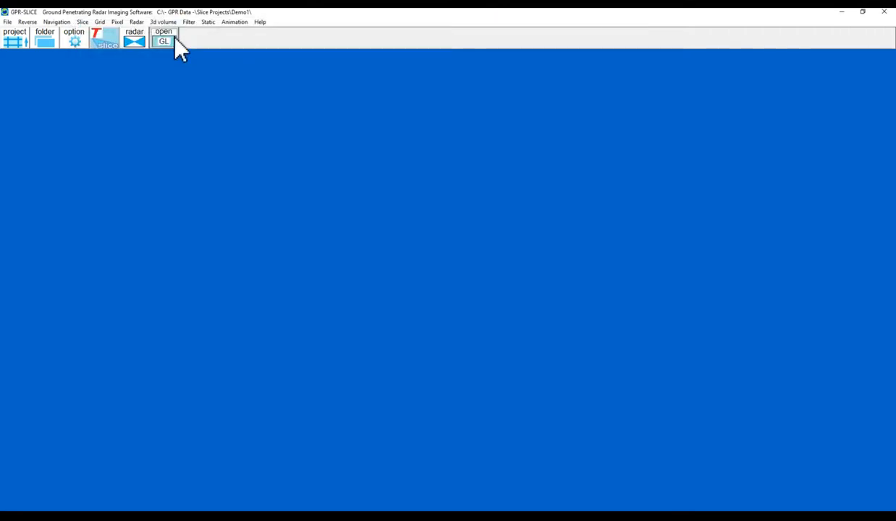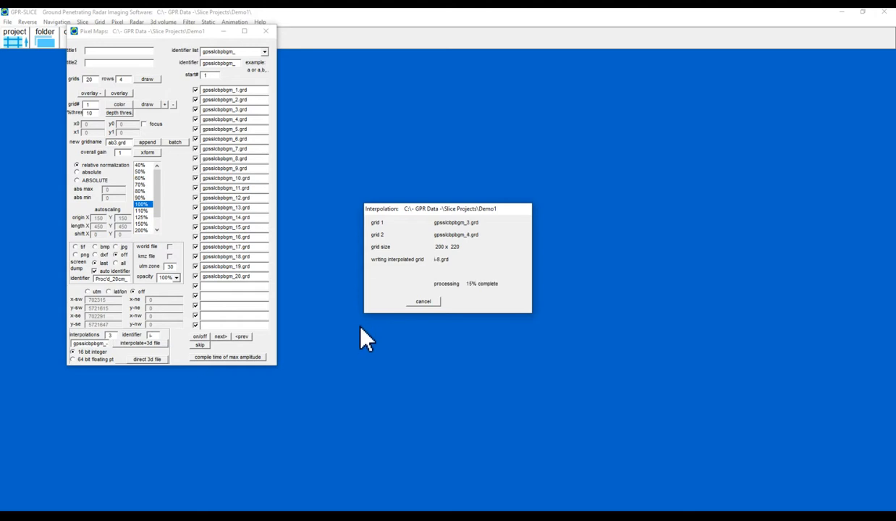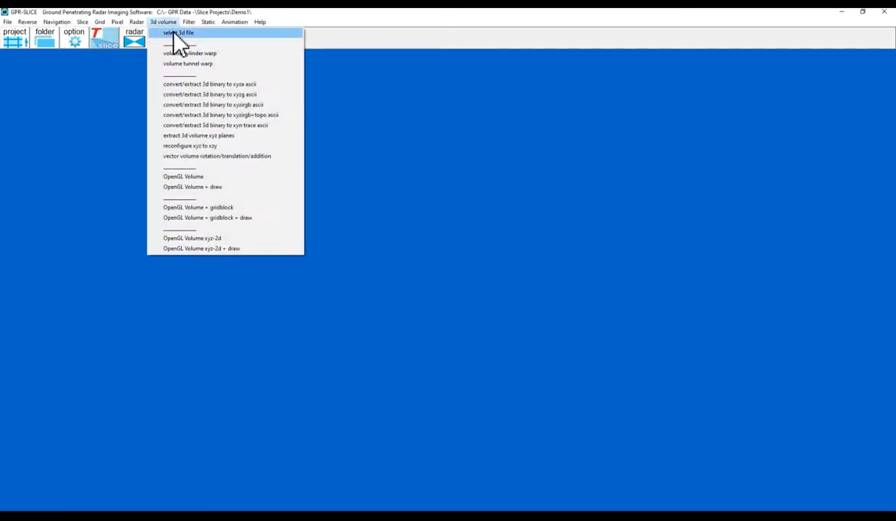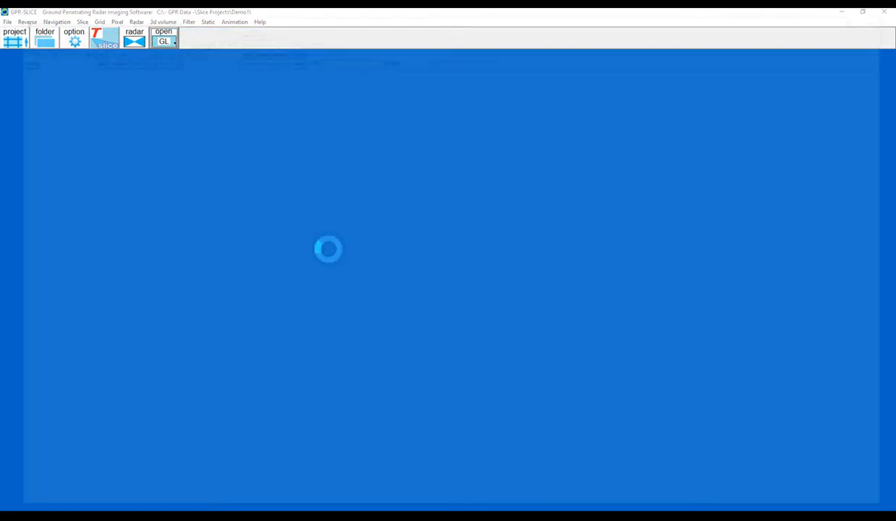Okay. Pixel 2D time slices. Generate a new volume. Make sure that I've got that new volume selected. GPS, yep. OpenGL. Right, here's my data.